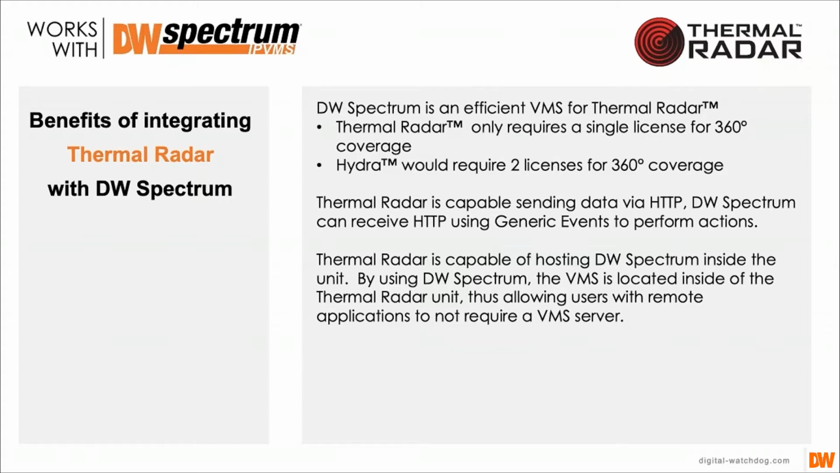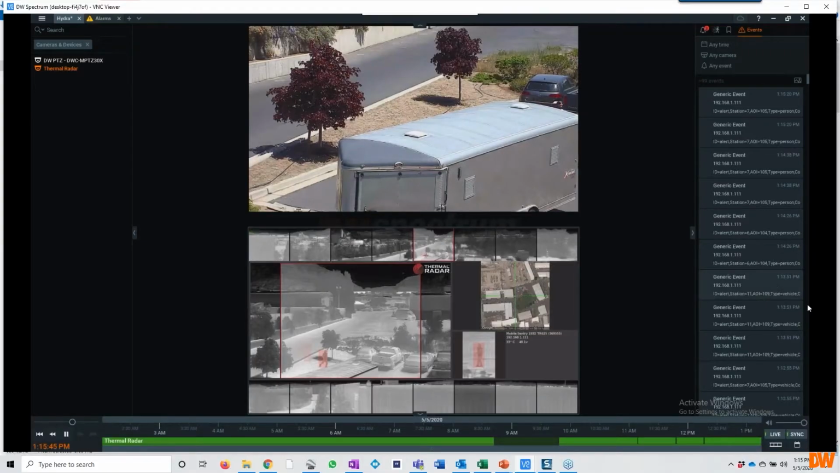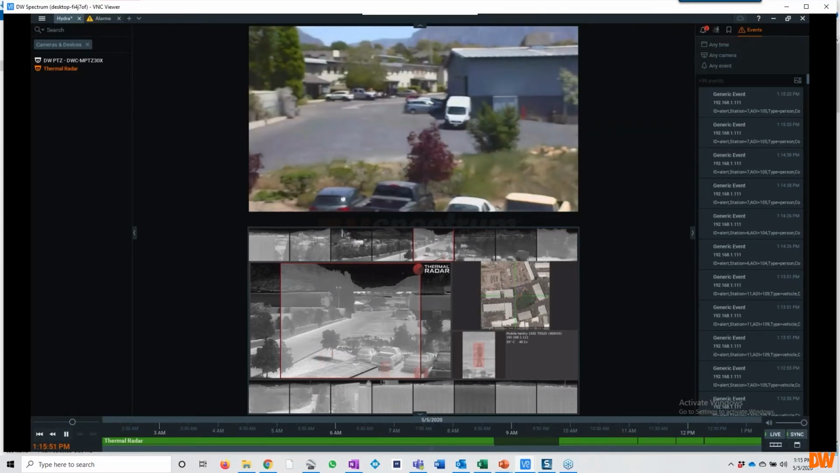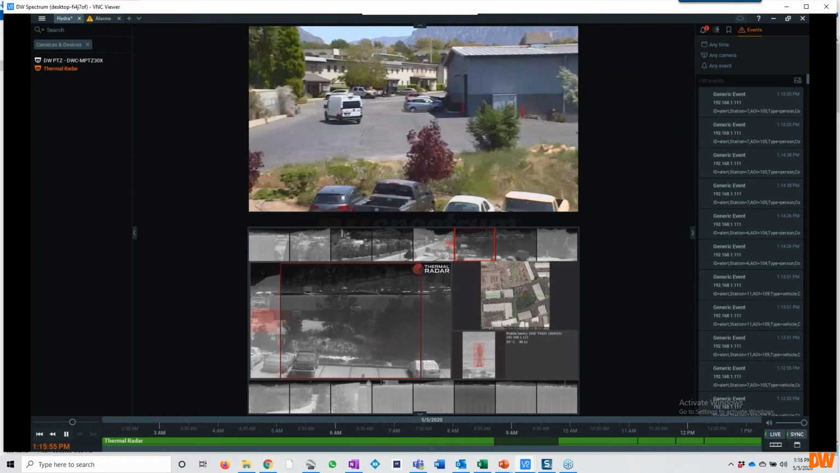Pretty easy. Do you want me to show the demo there, Patrick? Yep, let me switch over to that for a minute. So Patrick's going to make me the presenter. And so you're watching a DW PTZ live tracking a target in our parking lot. We've got a truck that's starting to move and pull out there.